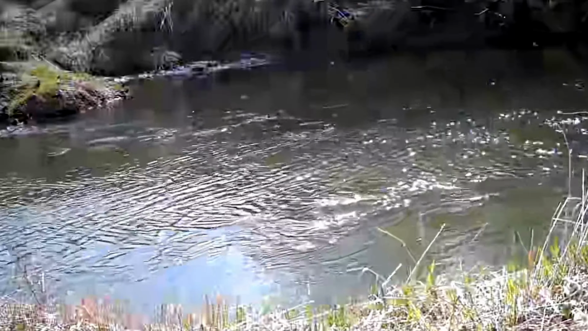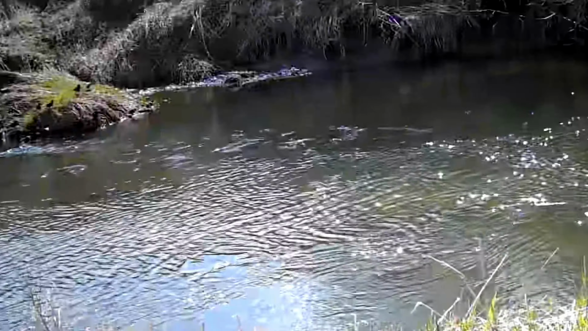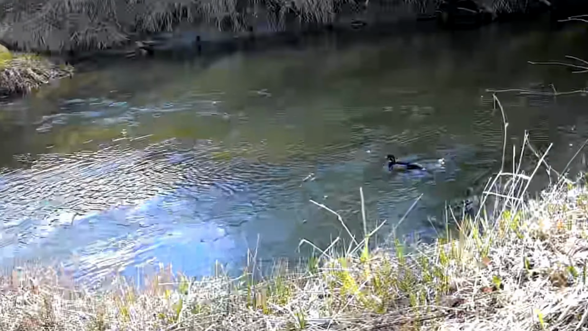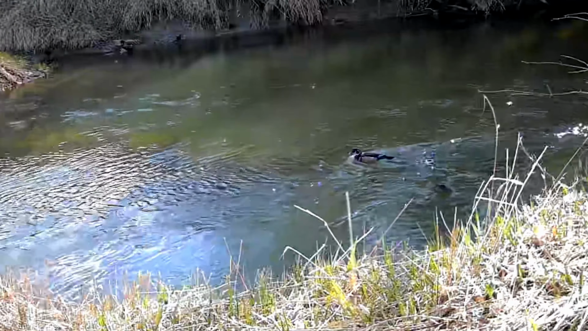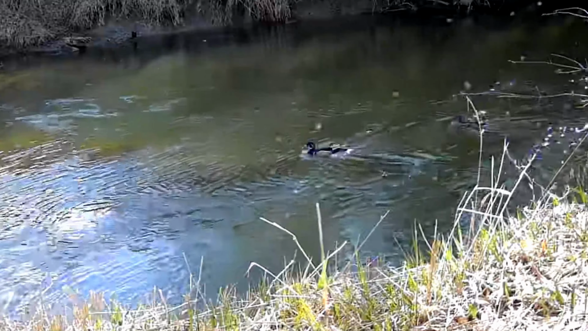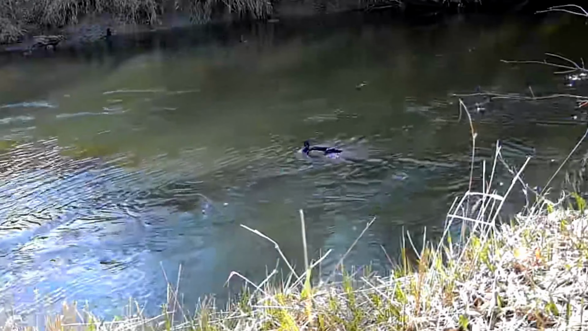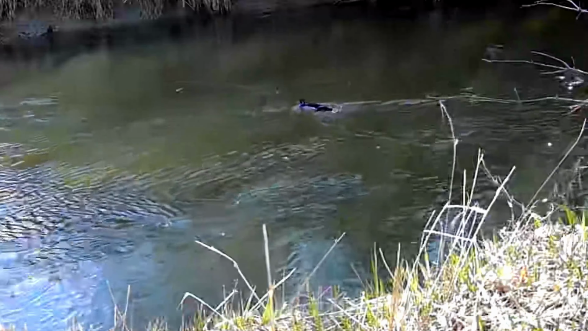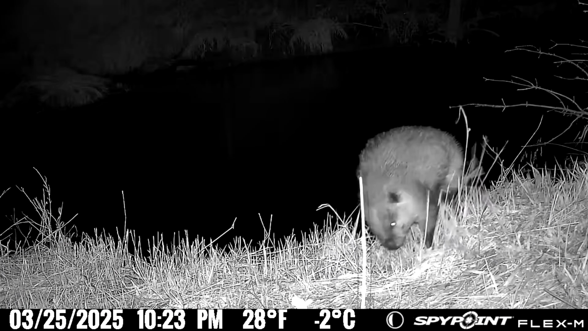This is just a big flock of blackbirds. It's in every game camera that I got on the place, and there's thousands of them. I just thought I'd show that in there. Two pair of wood ducks and one pair of mallard ducks in the creek here. And I also have a wet beaver, and not that type of wet beaver. That type of wet beaver.